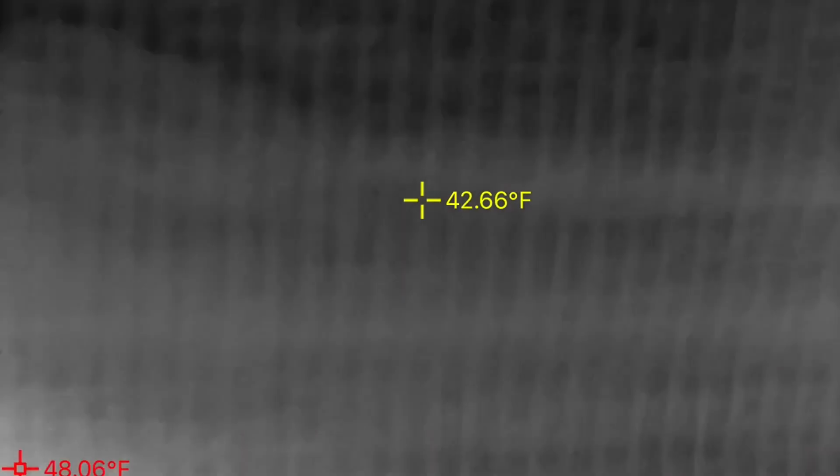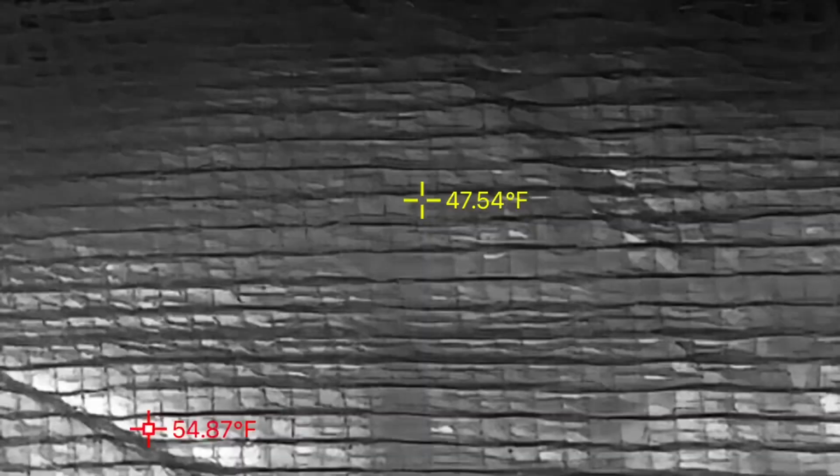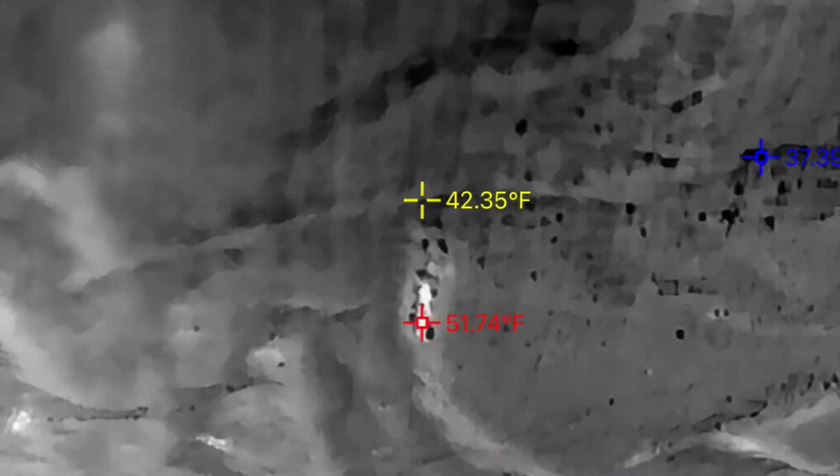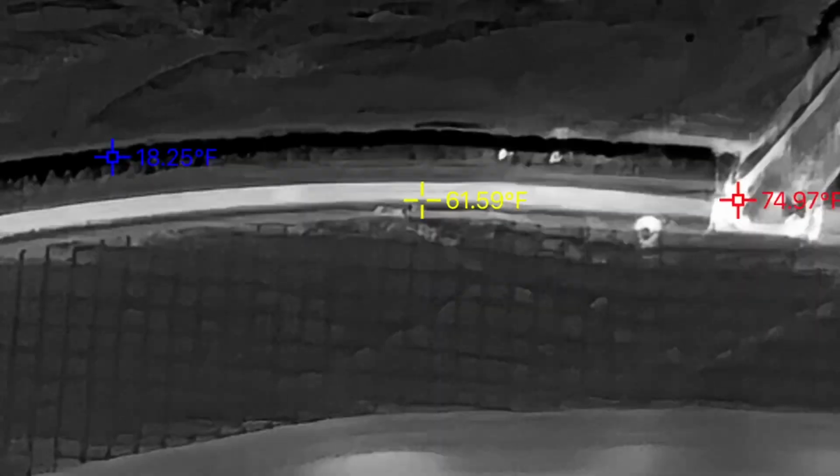And I can tell you just from being in here that it's quite warm. Still only showing about 43, 44 degrees. The inside wall maybe going up to 50. But to be fair, it also has kind of a layer of dew.